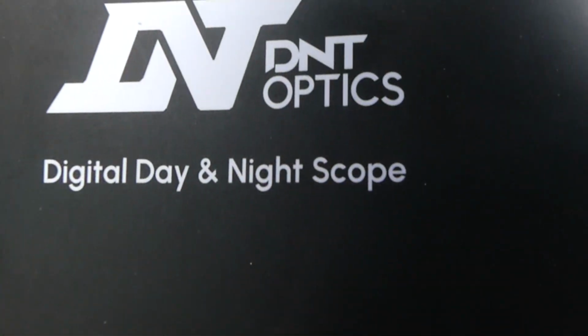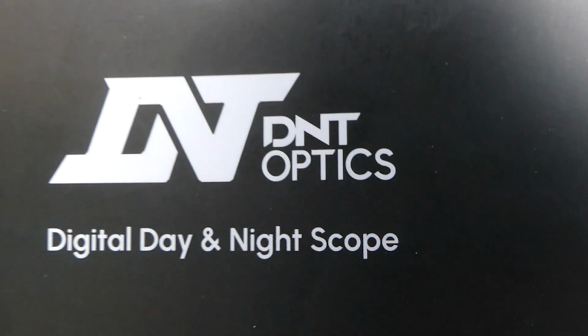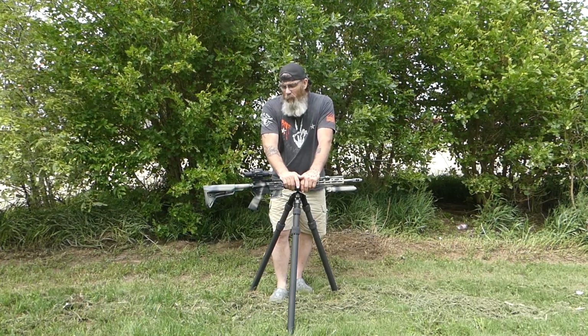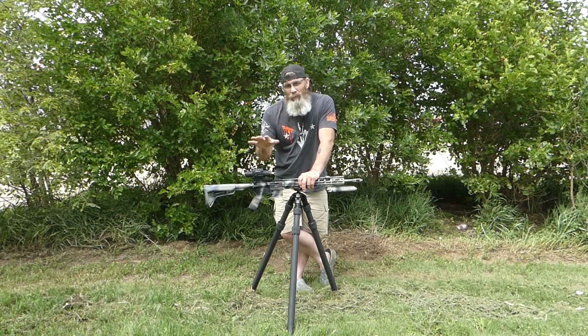So that's just a quick breakdown of this Zulus from D&T Optics. It's a great little unit if you're wanting to get into night vision hunting or just have something to see at night with. You get the best of both worlds with this little unit.